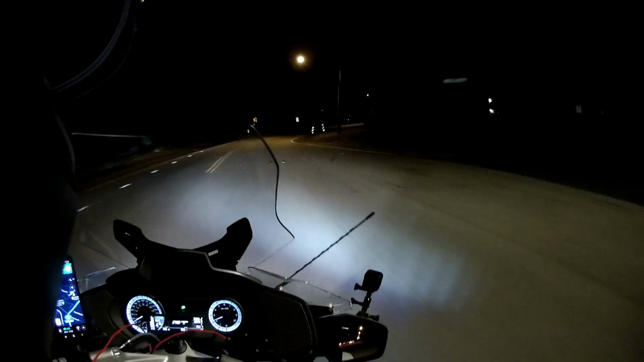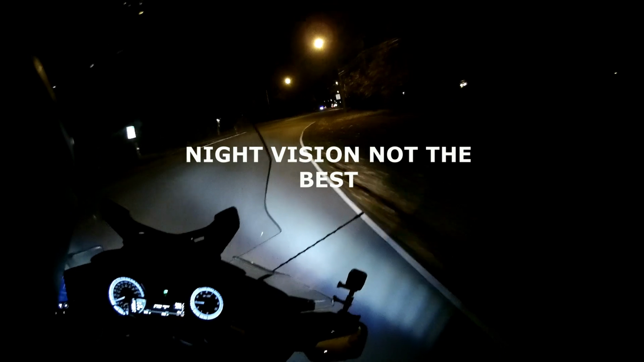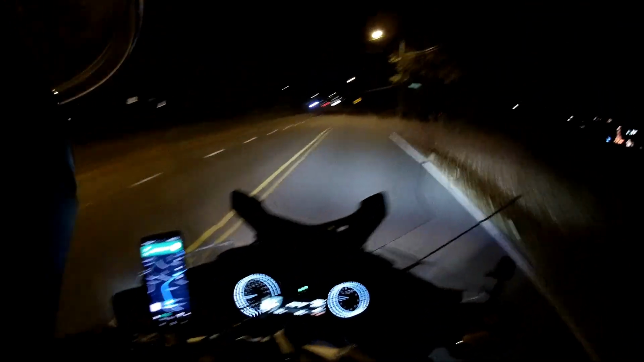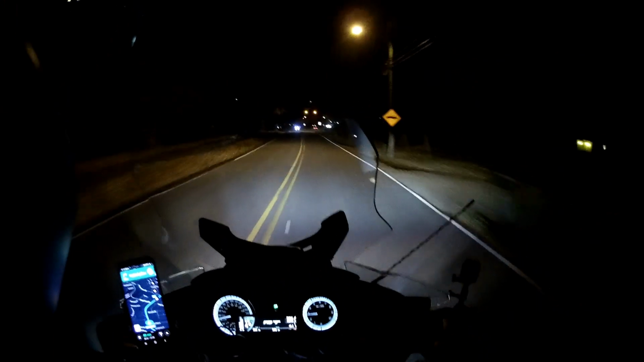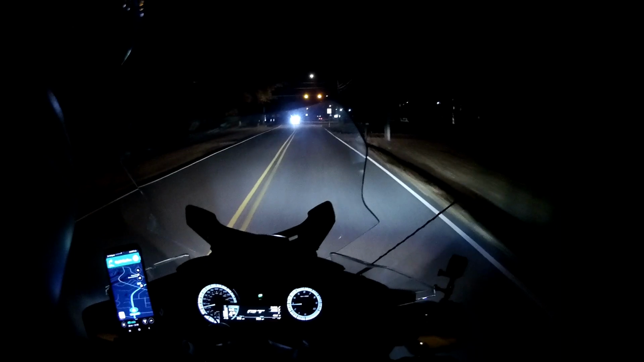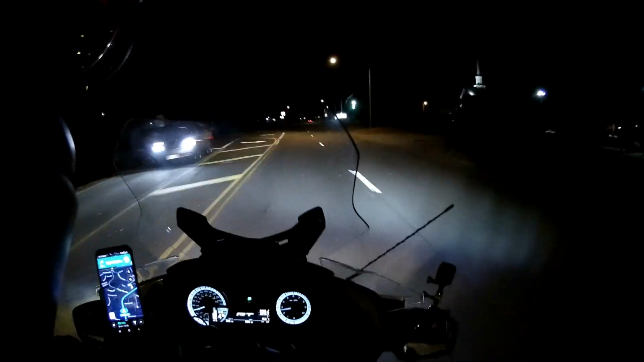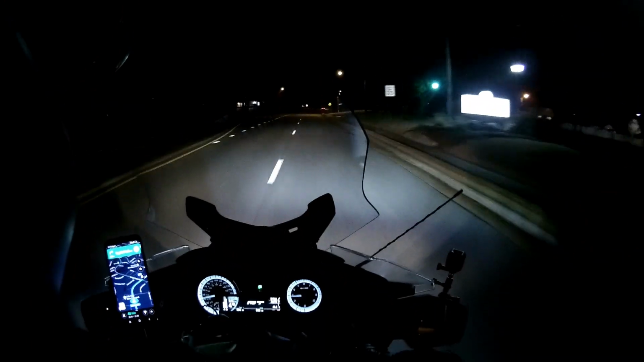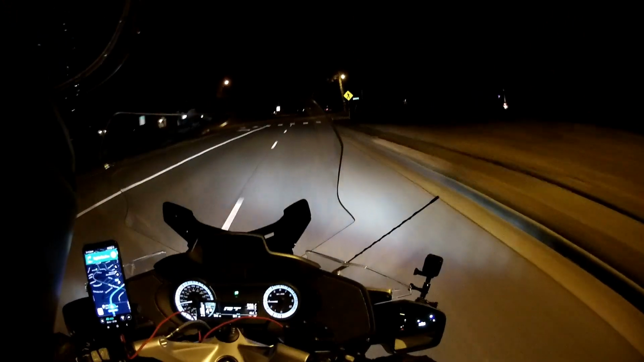Now, I am over 50 years old. My night vision isn't the best, and according to my eye doctor, I do have the beginnings of cataracts. So this is one of the reasons I don't like to drive at night. But as I was saying, the lights on this BMW are pretty damn amazing. Any other motorcycle, I would not even have attempted this. But as you can see, here I am, driving along at normal speeds.